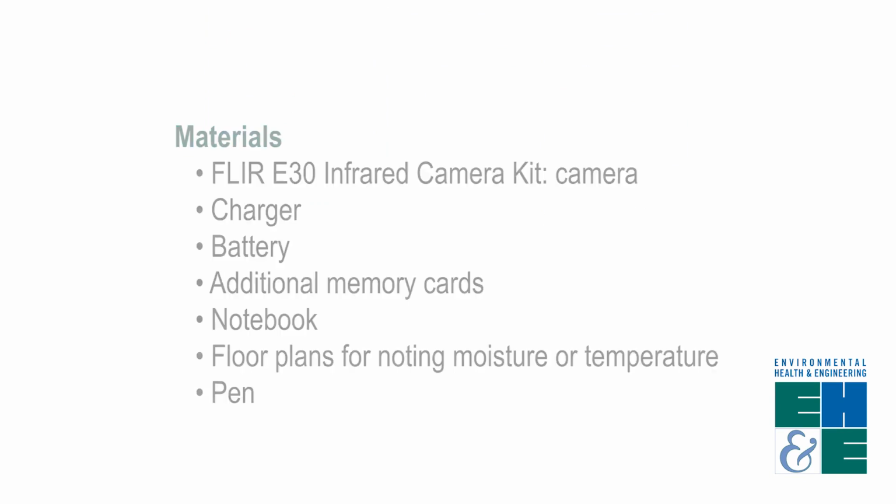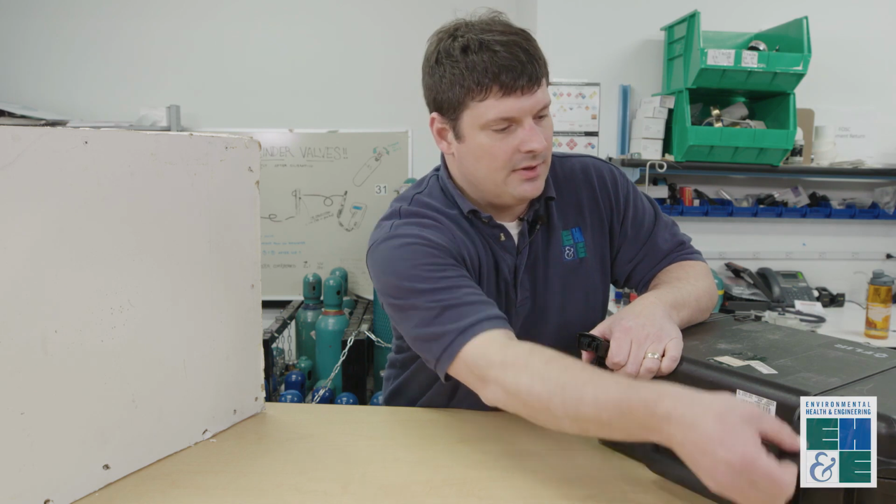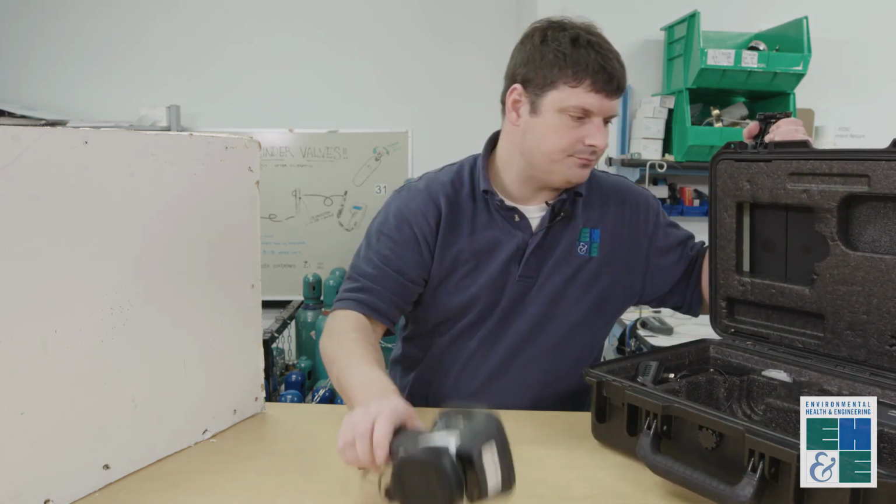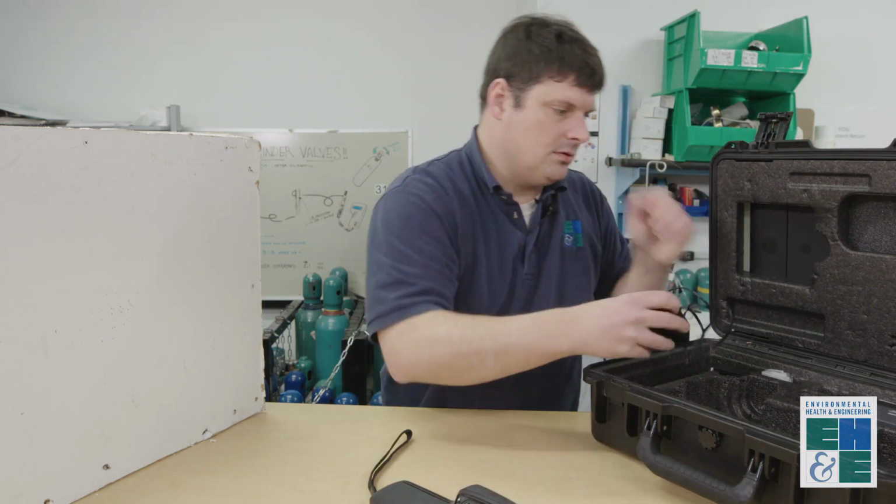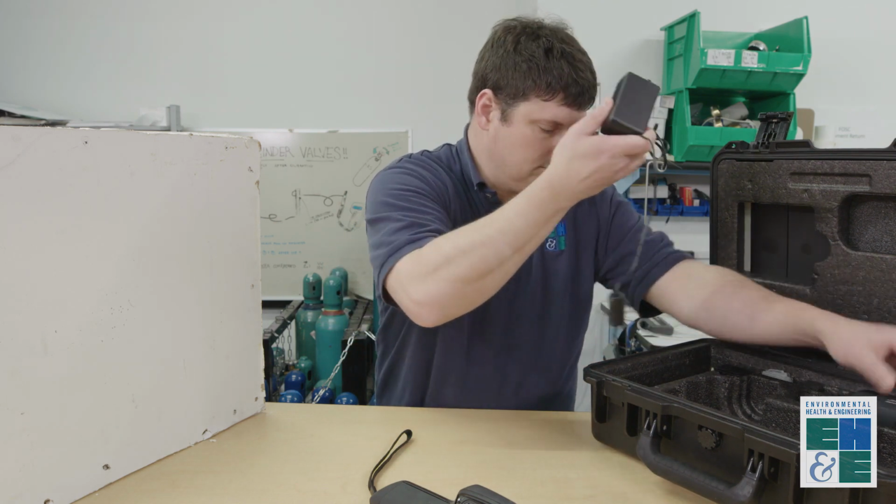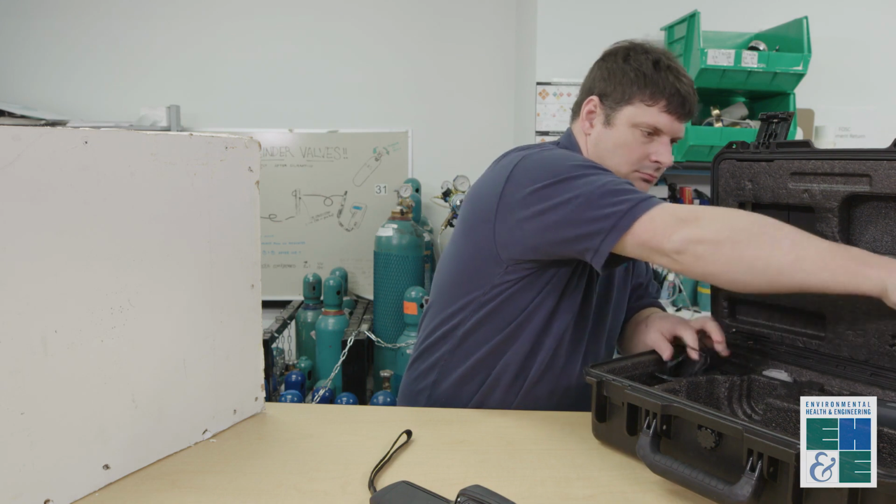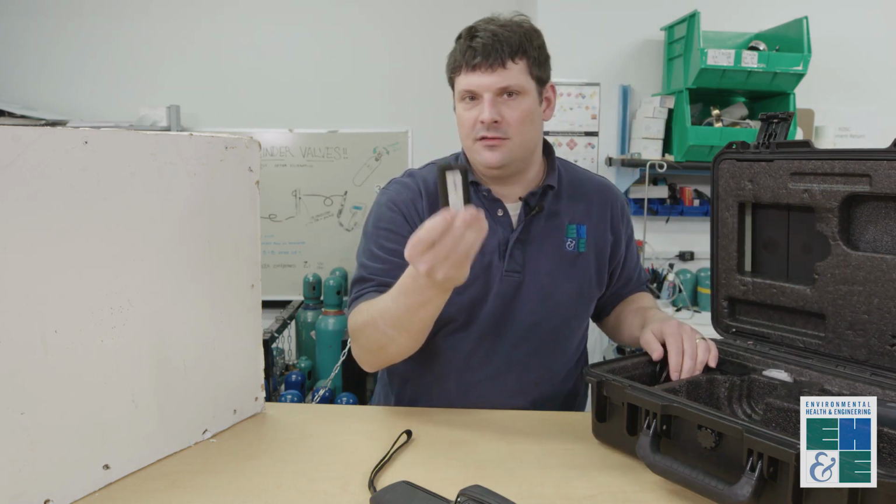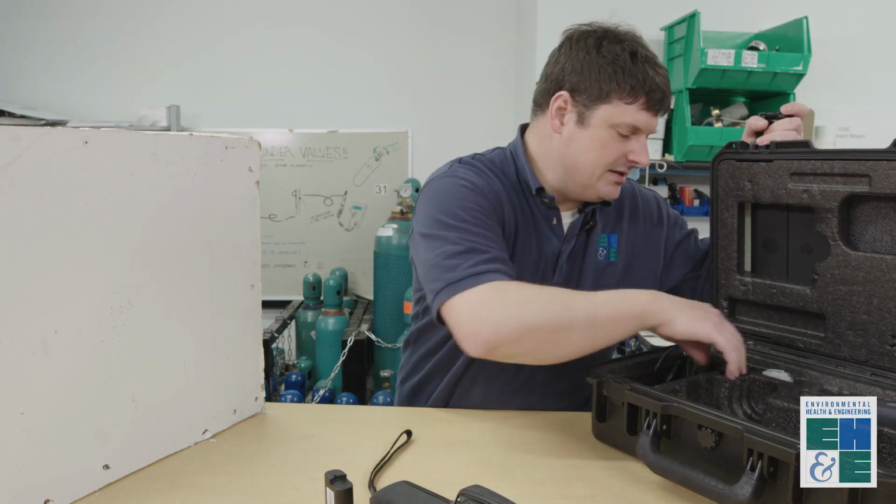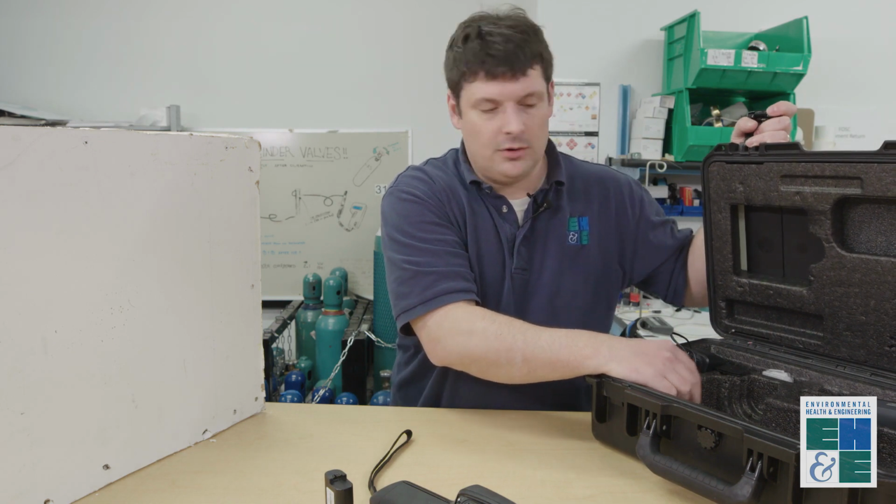Today we're going to be talking about the use of the FLIR E30 infrared camera. When you get it from the FOSC, it will come in its case that has the camera itself, a charger, and a battery, and in this case the battery is charged so we can go ahead and use it directly. There's also additional memory cards for taking photographs if the memory card that's in the camera itself is full.